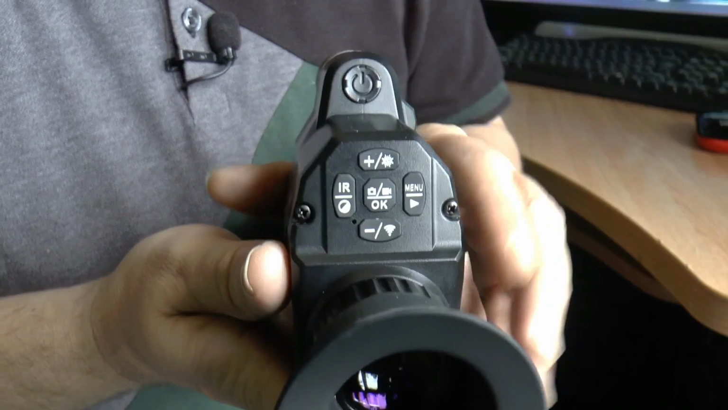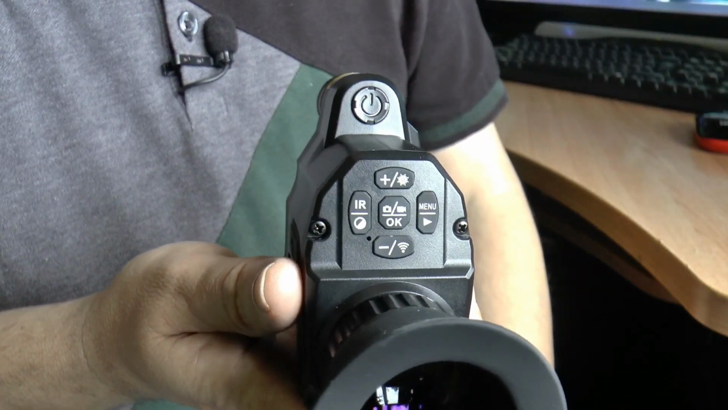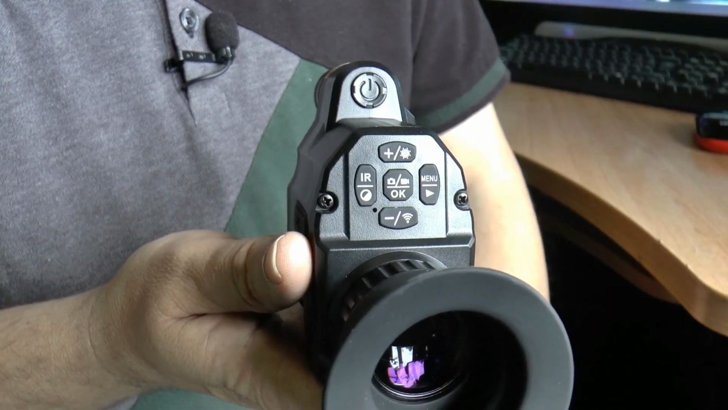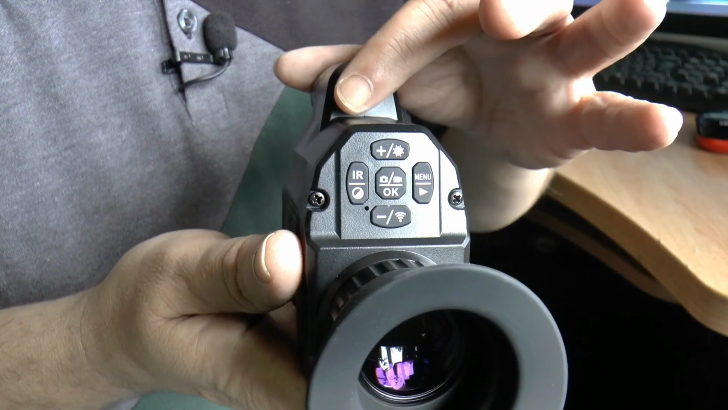So to operate this unit, you have a simple on-off switch there. If you press it once, it switches the unit on. If you press it once again, it puts it into sleep mode. If you press it and hold it, it switches off the unit.